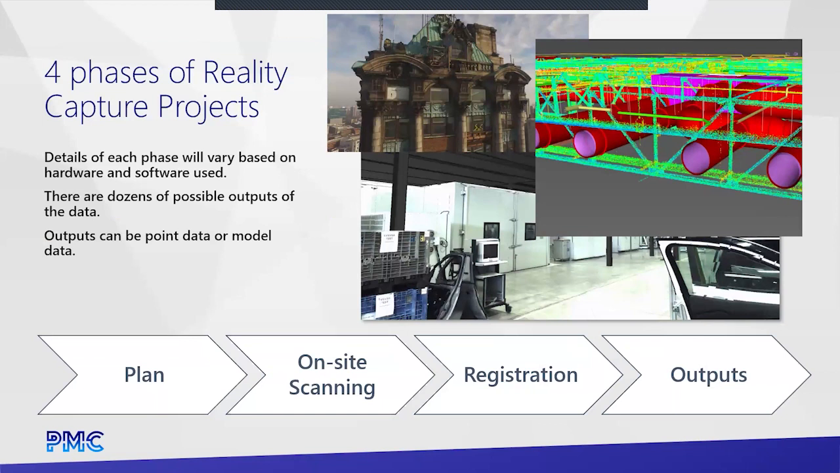So, high level here, how do we do this? We're going to plan the project. Someone's going to show up on site to capture the data. Then something has to be done. Traditionally, this would be the registration process of combining multiple scans together into a final point cloud. With the mobile units, there's still a process here, but it's a little different. It tends to be faster. With photogrammetry, this is a lot of alignment of photographs that goes on. But basically, there is a process between the time on site and the time we're generating, maybe an RCS file